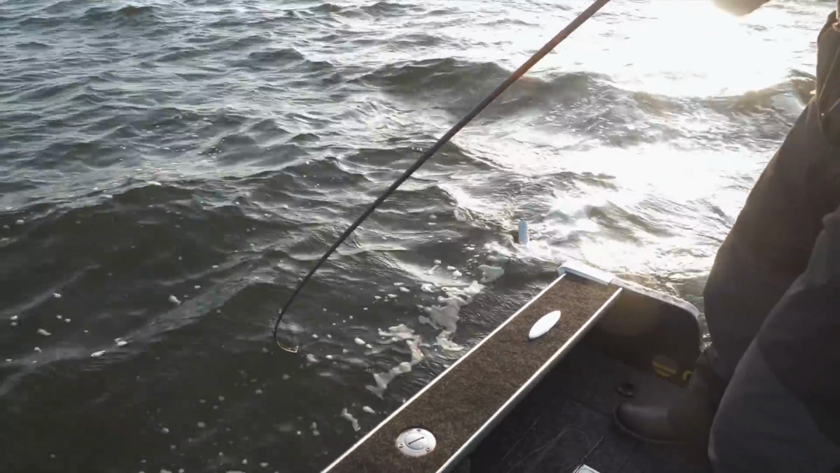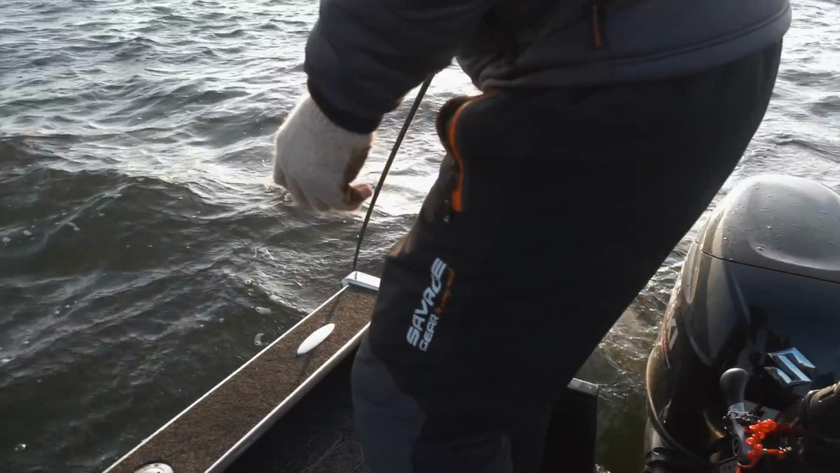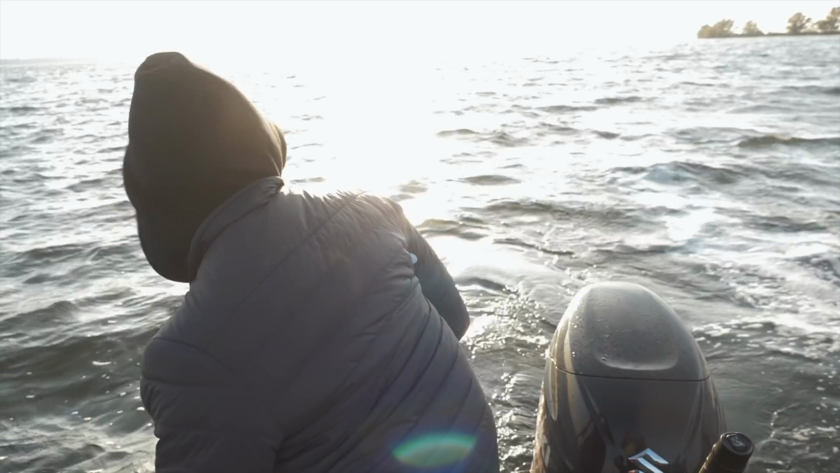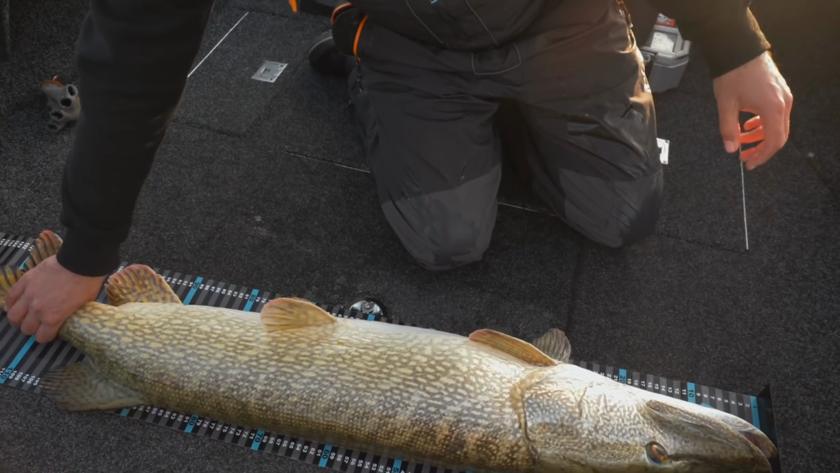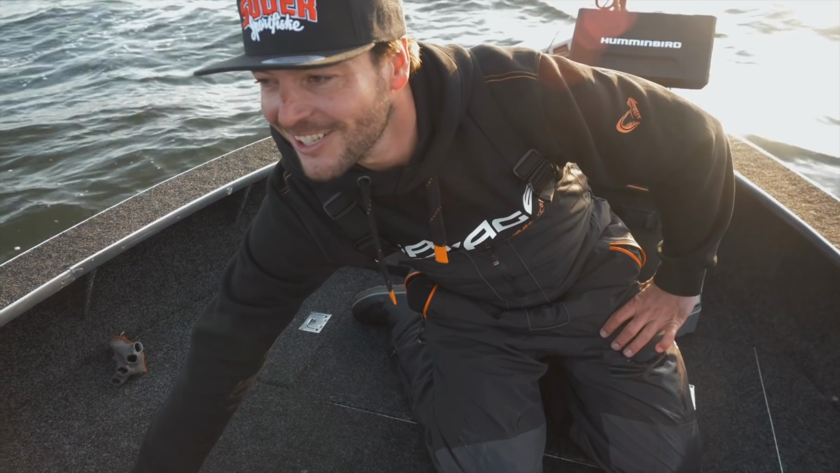Dit is echt een monster, jongen. Netje? Ja, fucking hell, ja. 1 meter 27.